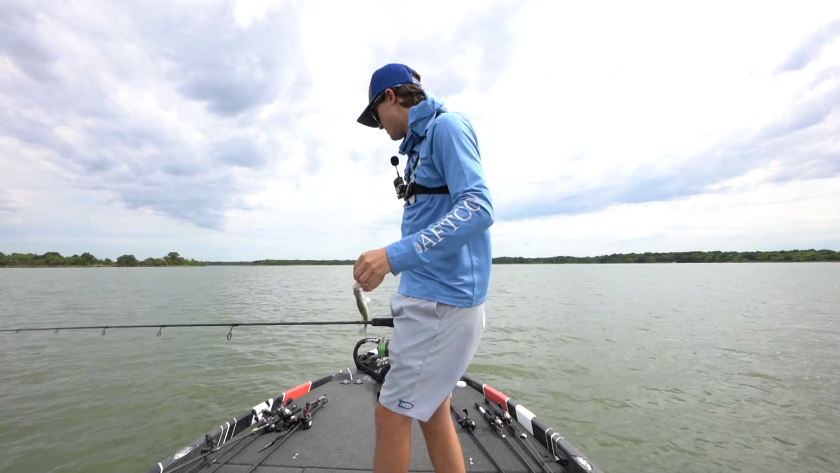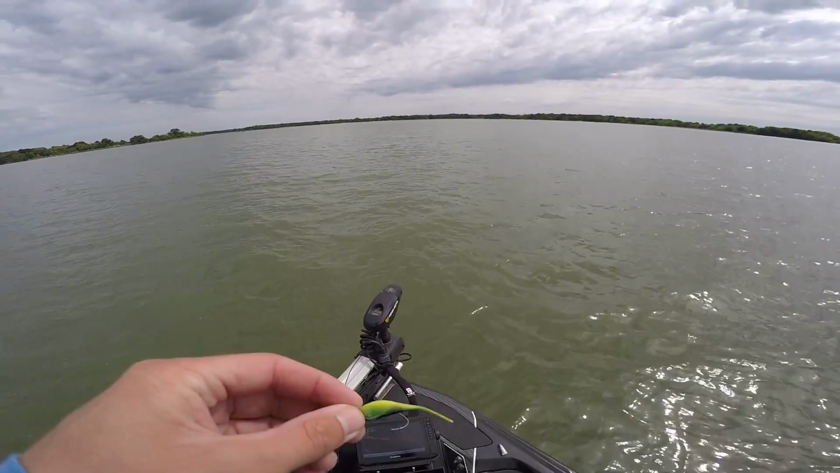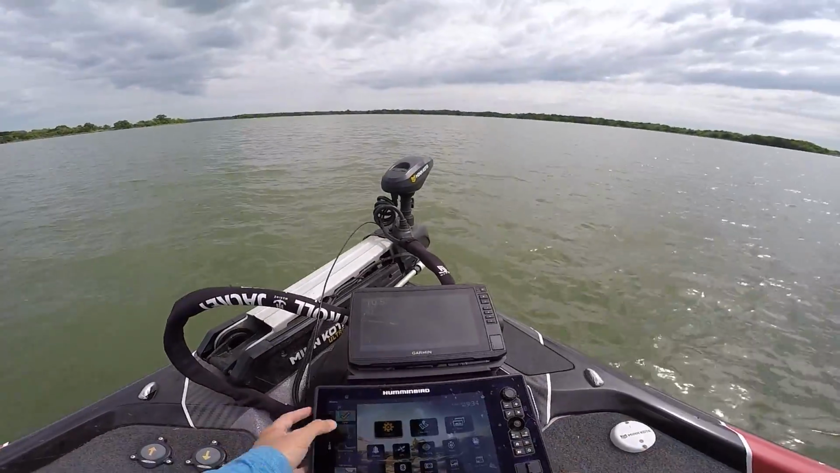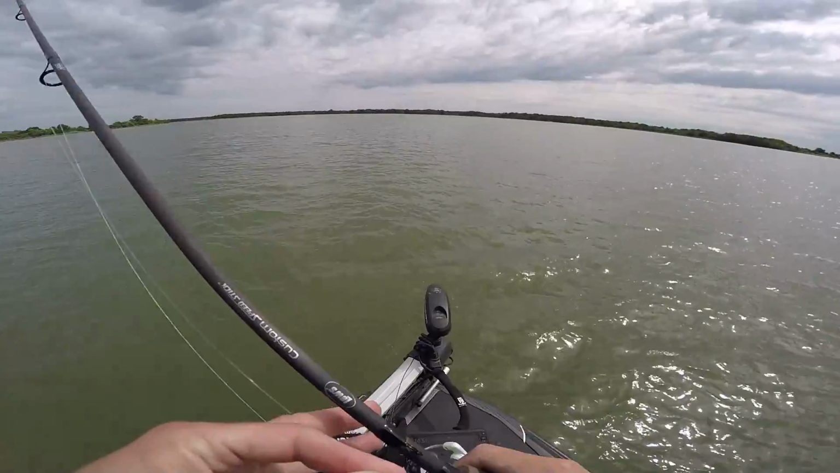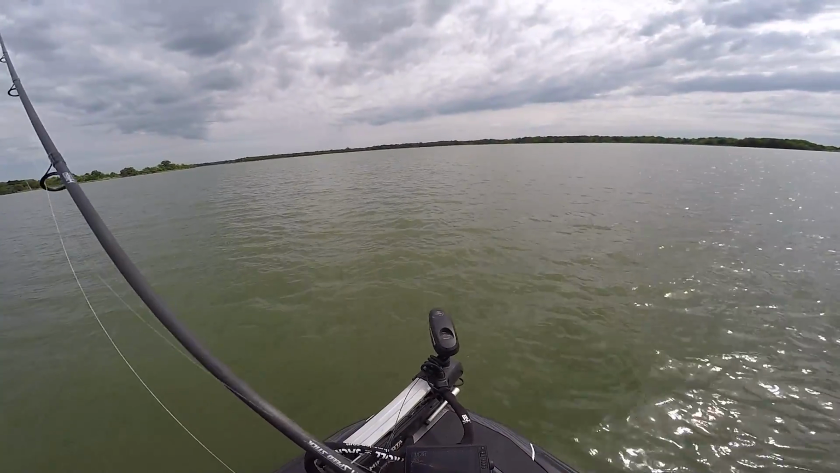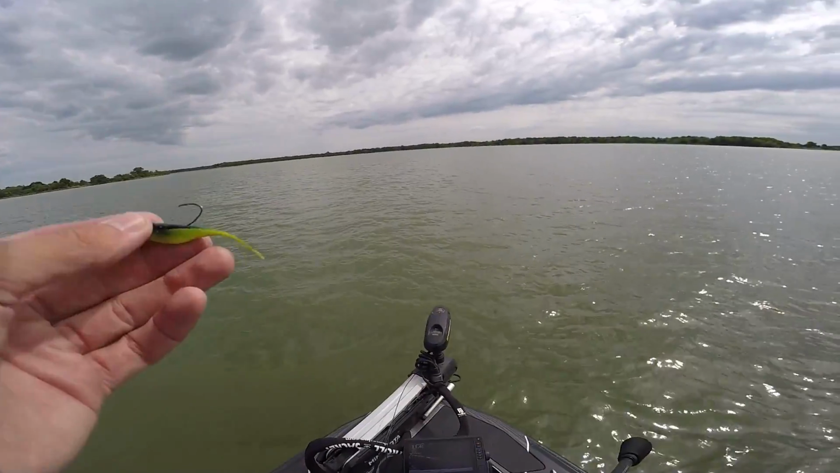I guess I might as well break down what I'm doing. So I'm finding a brush pile on livescope, and I might be able to show you what a brush pile looks like on down scan in case you don't have livescope or just regular sonar. I'll try to get on top of it to show you. When I was first bass fishing, I got confused when I would see brush down there. Is that fish? Is that a brush pile? Is that a tree? Having livescope or down scan really helps you decipher what you're looking at.